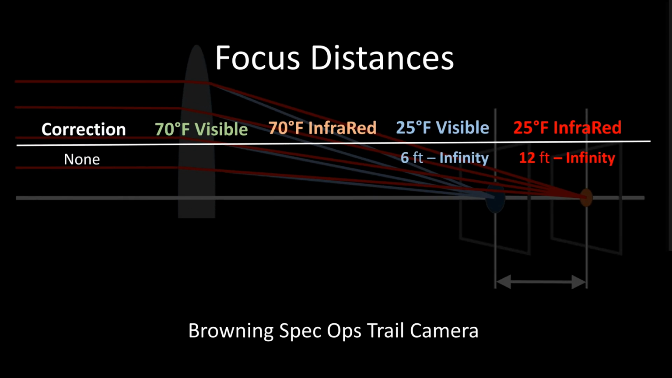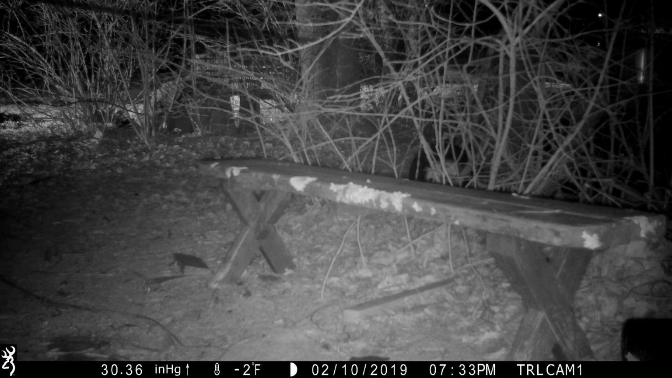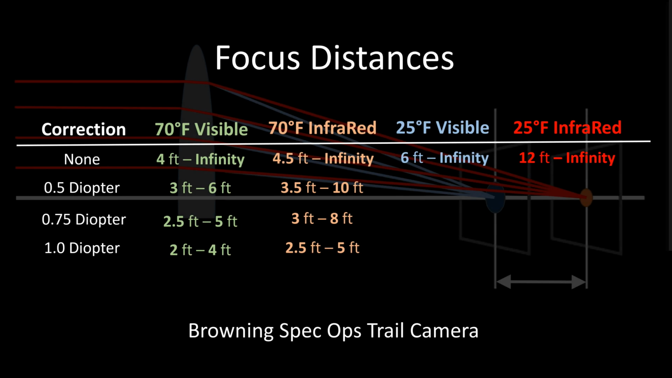Before I started making these lenses, this is what I knew. I knew that outdoors, the Browning camera in visible light during the day focused somewhere between 6 feet and infinity, maybe a little bit less than 6 feet, something like that. And the video right at the beginning of this video shows that, at least in cold weather, in IR mode at night, the focusing was like 12 feet to infinity. Then I made my lenses, and after reviewing the videos extensively, this is what I came up with as far as the focus distance with the corrective lenses.